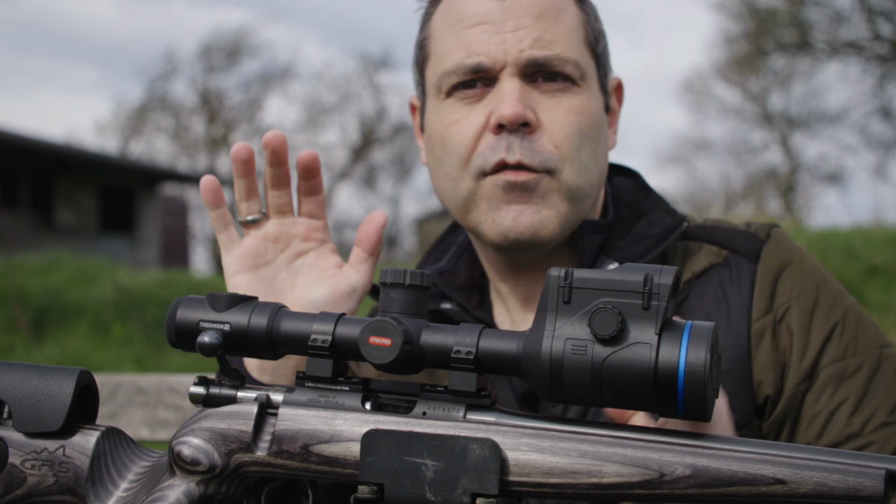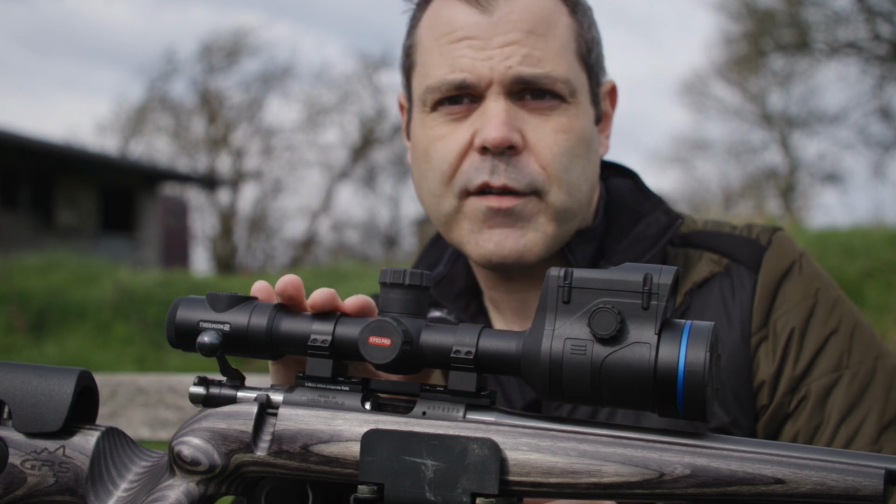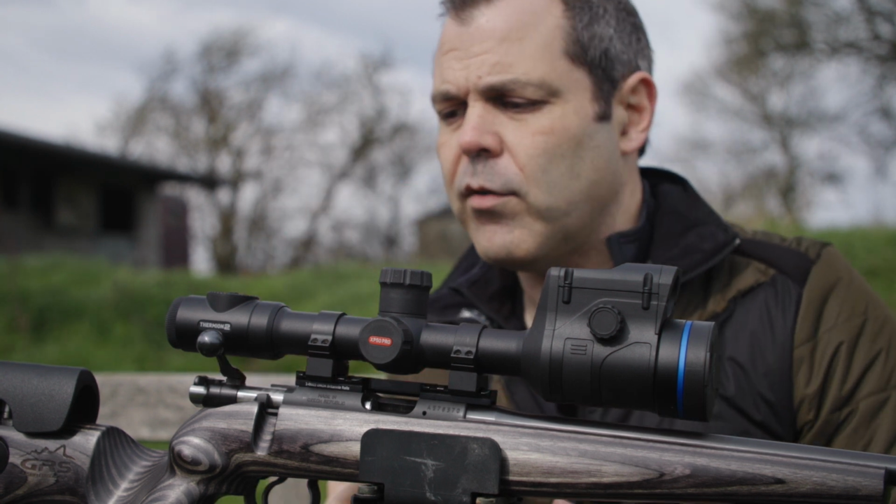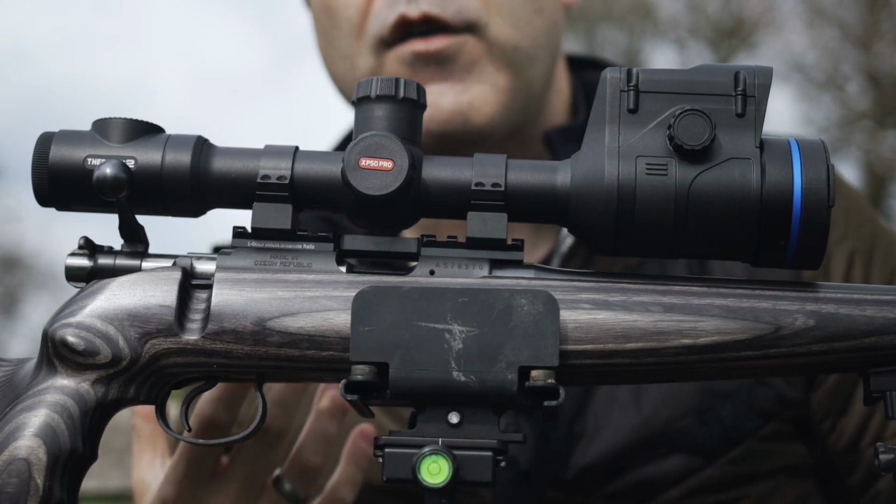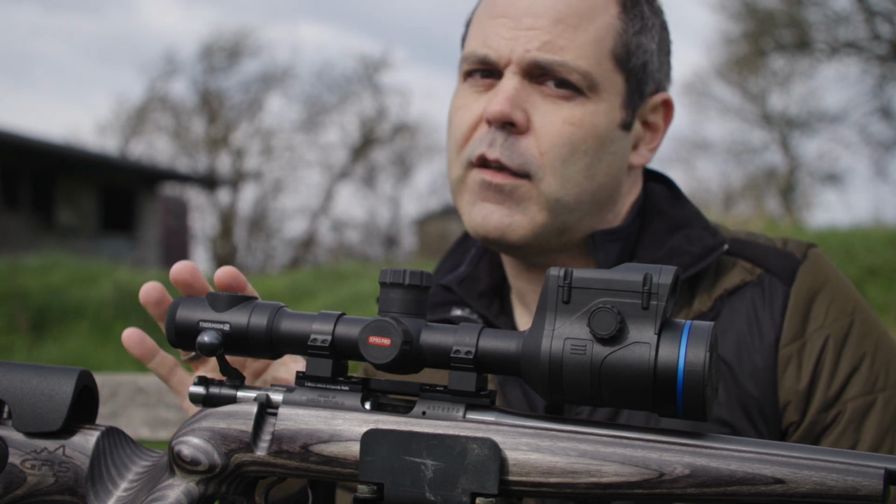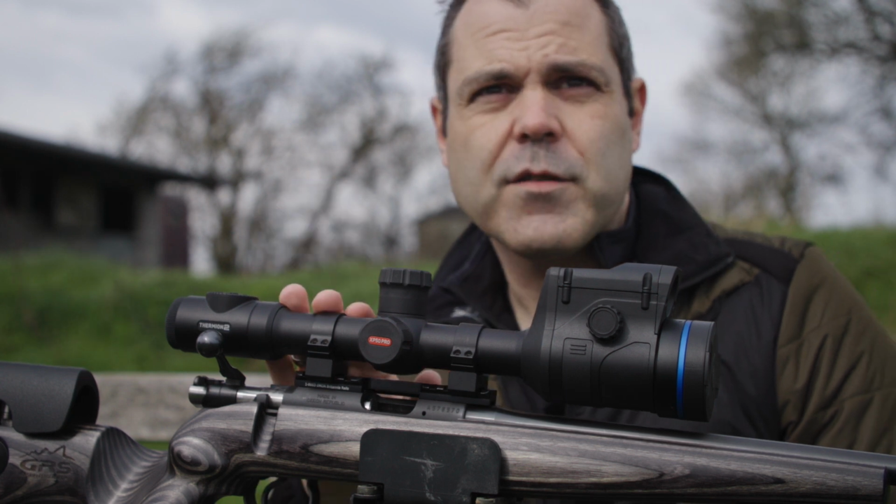So if you've seen any of my Thermion review videos in the past, the functionality of this unit is exactly the same. There are some design differences, this one being a really obvious one, and in terms of the internal specifications, there's definitely some improvements going on here as well, this being a Pro model in the Pulsar lineup. If you've seen those review videos before, or you've actually got a Thermion already, you probably don't need to worry too much about me talking about the whole unit, but for the benefit of those people that haven't had a Thermion before, maybe thinking this is the one for them, I will very quickly talk you through the scope itself and in terms of its design.